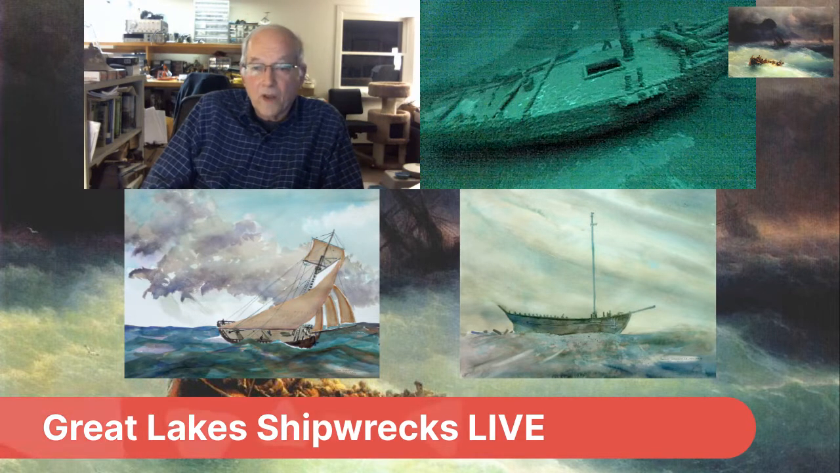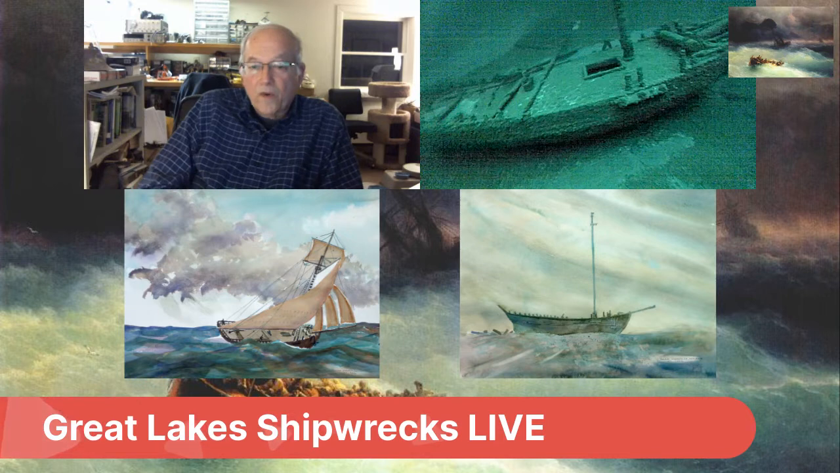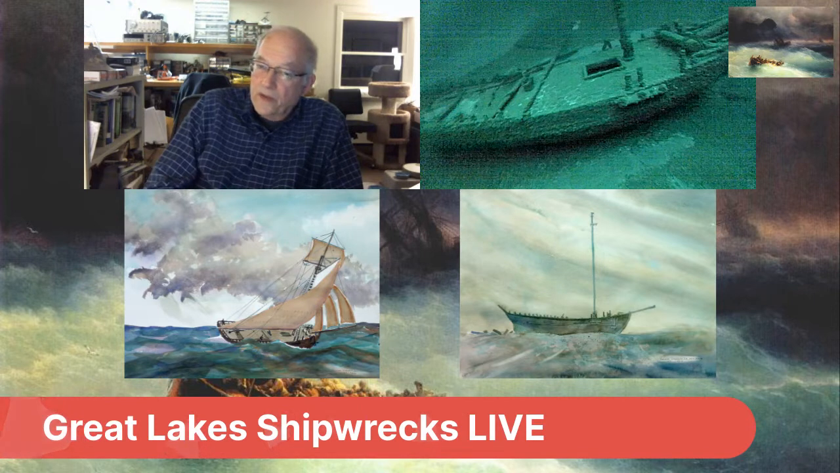So we were really excited when we saw the side scan image of the ship, because it's a sloop, and on the side scan we saw there was one mast, and we knew this was probably the right area.